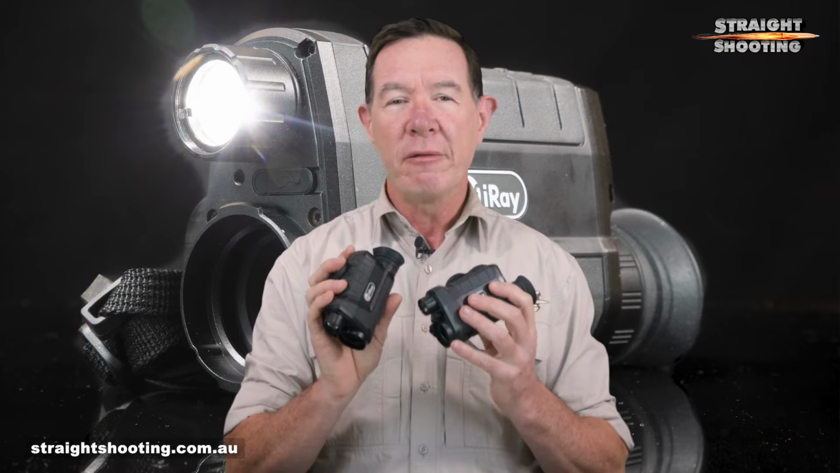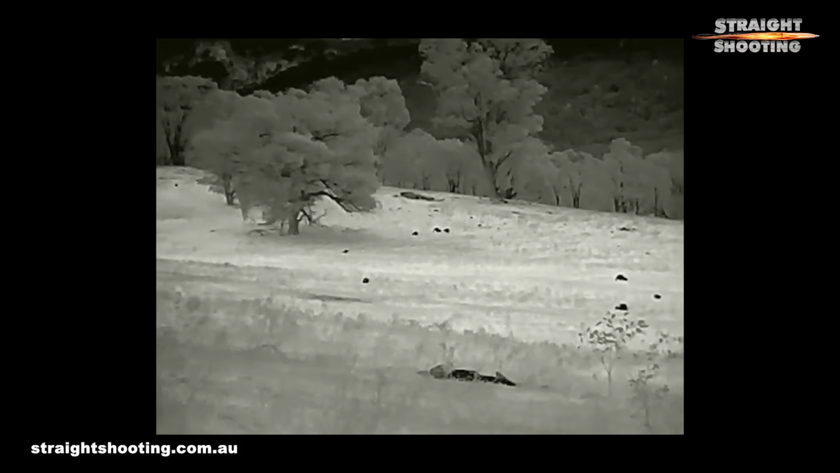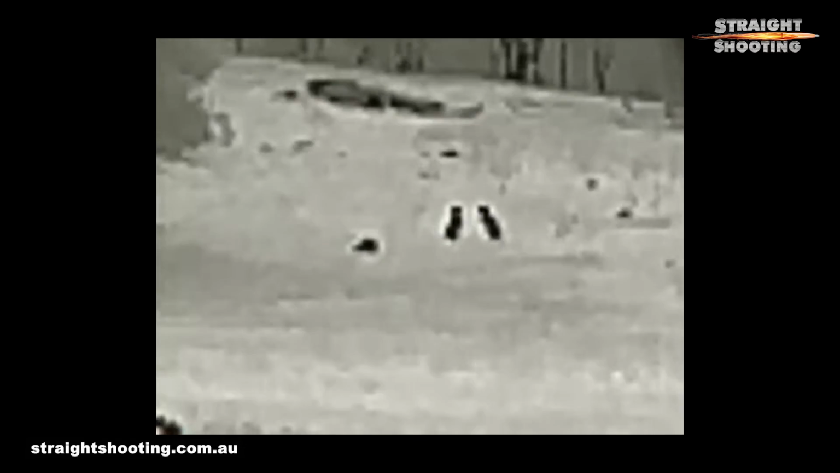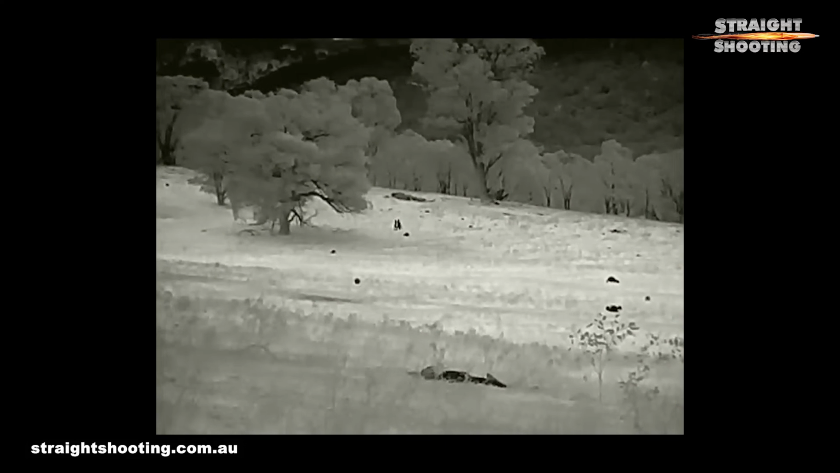G'day shooters. The InfiRay Cabin CBL19 and CBL25 thermal monoculars cost $2,300 and $2,600 respectively, with image quality to fit the price, as well as a few features to make them stand out in an increasingly busy market. The market for thermal monoculars in the $2,000 to $3,000 range is growing rapidly, and the image quality you get for the money is now very decent in the better units, which includes the cabins. So the functionality and features are now becoming a more important aspect in deciding what to spend your money on.